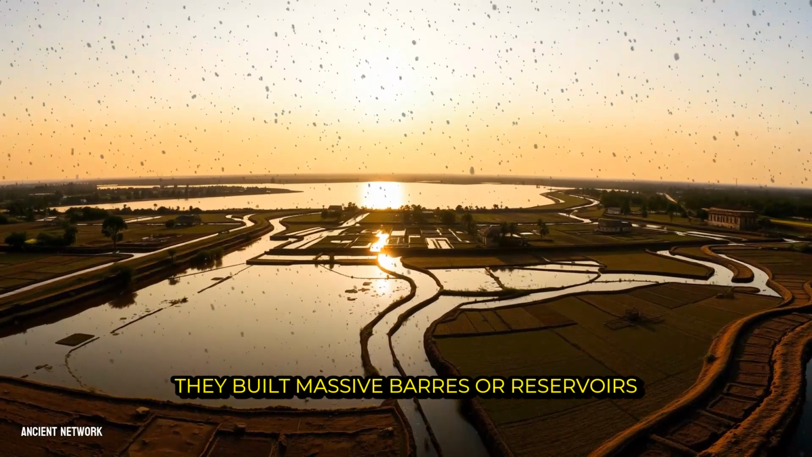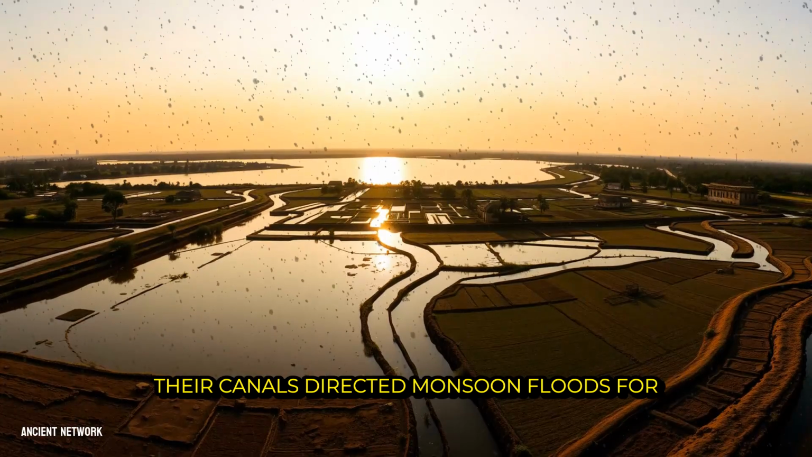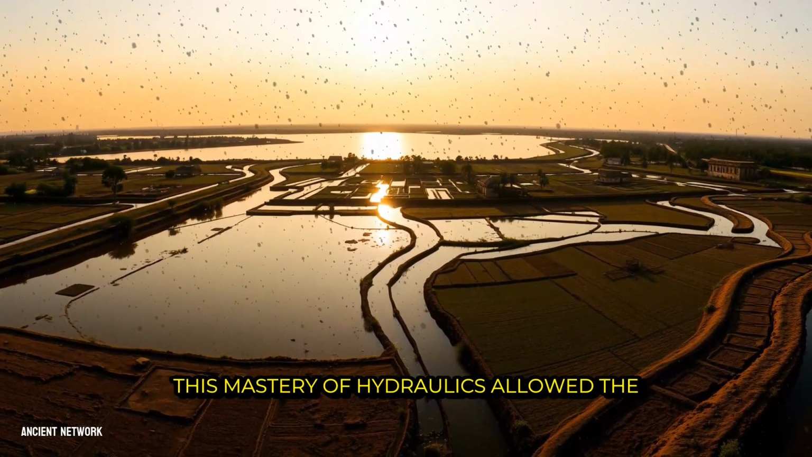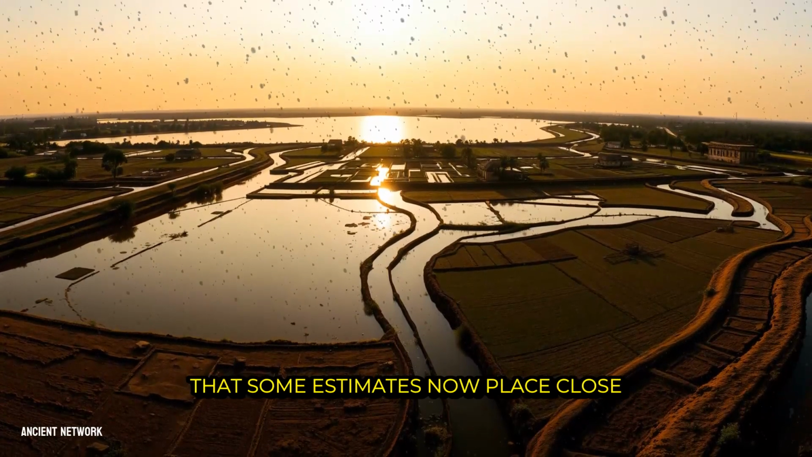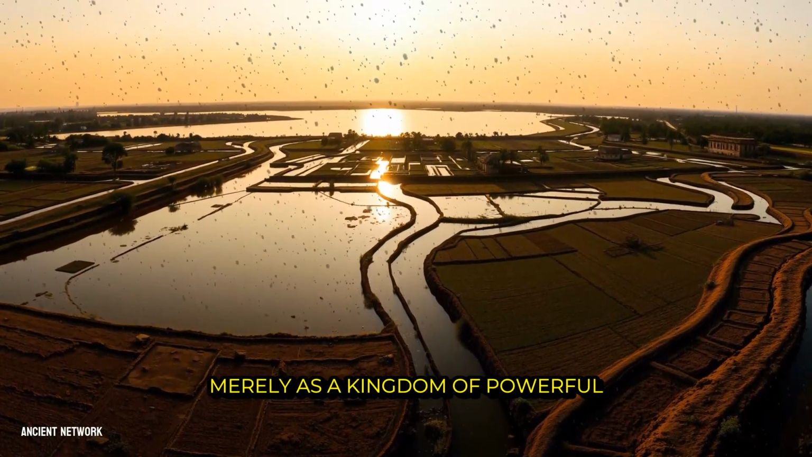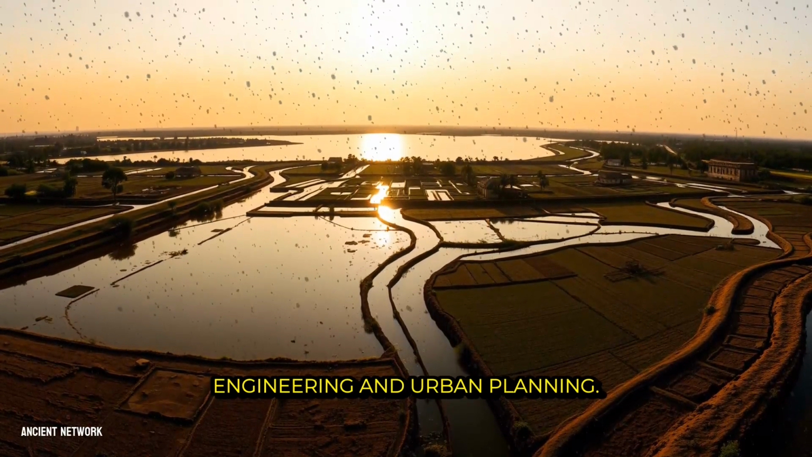They built massive barays, or reservoirs, that functioned as artificial lakes for storage and distribution. Their canals directed monsoon floods for irrigation and controlled water flow across the entire plain. This mastery of hydraulics allowed the Khmer Empire to support a population that some estimates now place close to 1 million people. The discovery redefined the empire not merely as a kingdom of powerful god-kings and beautiful temples, but as an unparalleled feat of environmental engineering and urban planning.